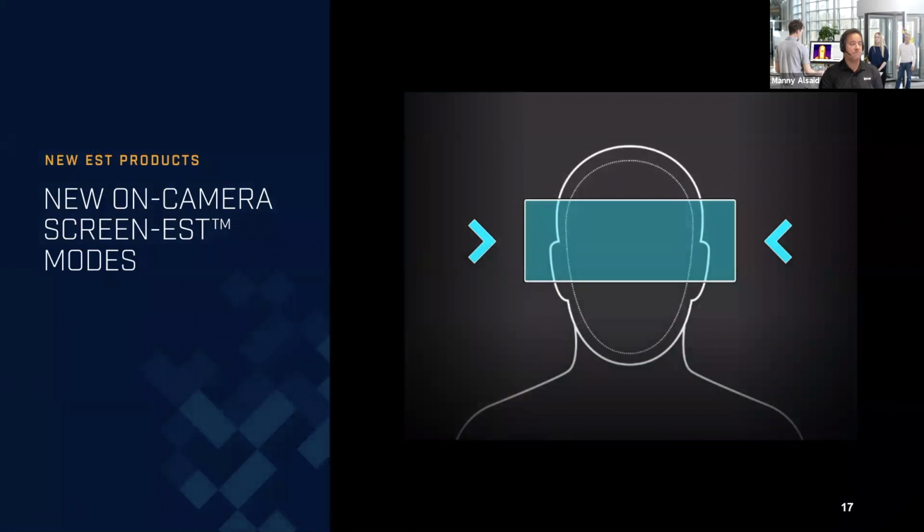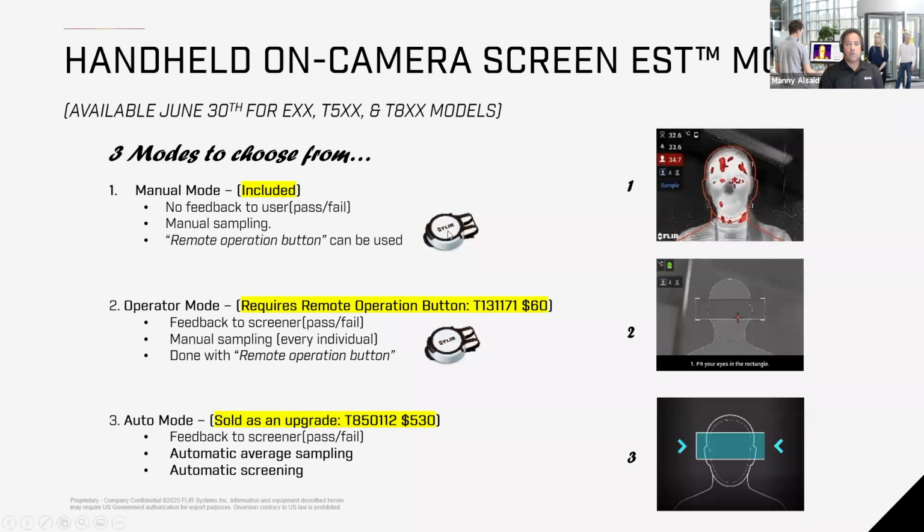which delays the process. We last introduced some new models of cameras. We've had a solution for a long time, but we offered some new models that are more dedicated to this application now. We're now on the handheld cameras that we offer. You can have an operator basic mode where you do your scanning, operator mode with a remote control, which I'll explain a little bit later, and the auto mode as well, which auto detects people as they walk through. These are options that you can add on to your cameras if you already have cameras from FLIR on hand, or if you would like to purchase models that come preloaded with these options.